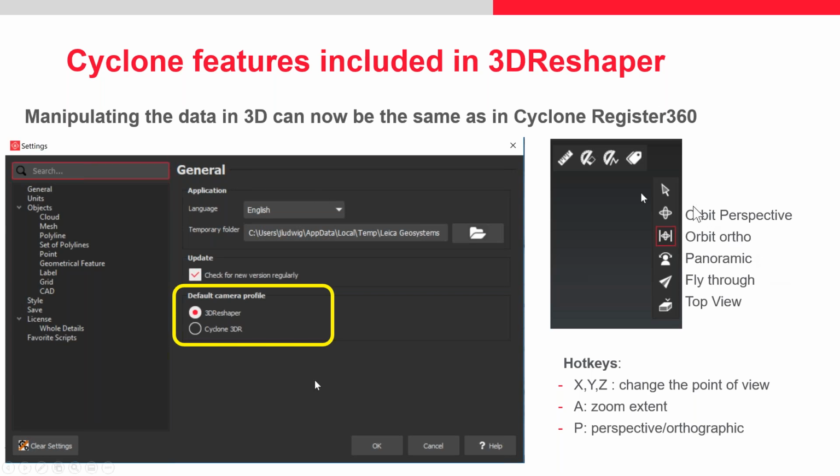Like on the right of your 3D scene, you would see all these little tools to switch between a panoramic view, an orbit view, etc. It's good to know that all the previous hotkeys are still working, so X, Y, Z to change your view, or the zoom all, etc. And by default now, Cyclone 3DR will be using the way of moving with the mouse from Register 360, but you have the choice to change that if you did like the way Reshaper was handling it, and potentially you might flick between one and the other depending on what you'd like to see in the data set. Yep, that makes sense.